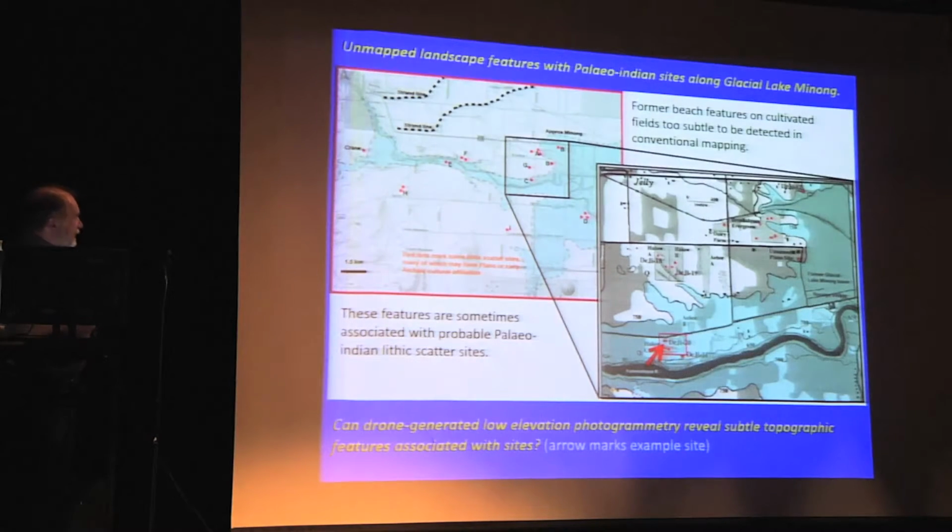Now, I then decided that I was going to try it on some sites that I had been doing work on about 25 years earlier on the Kaministiquia Delta just west of Thunder Bay. These are a whole series of lithic scatter sites that are out in the middle of farmers' cultivated fields, either just above the Glacial Lake Minong line, represented by the transition from blue to white.